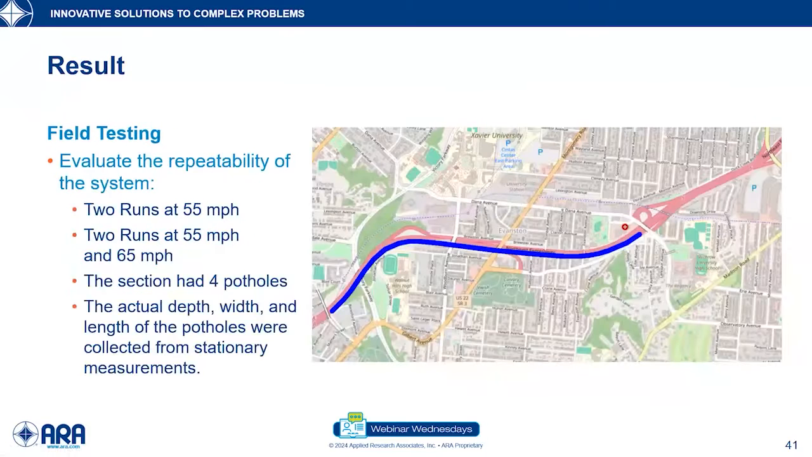In the second part of the field testing, we tested the accuracy of the system at 2 runs at 55 miles per hour. And also we checked the accuracy of the system at 2 runs at 55 and 65 miles per hour, just to see how the system performs at different highway speeds.